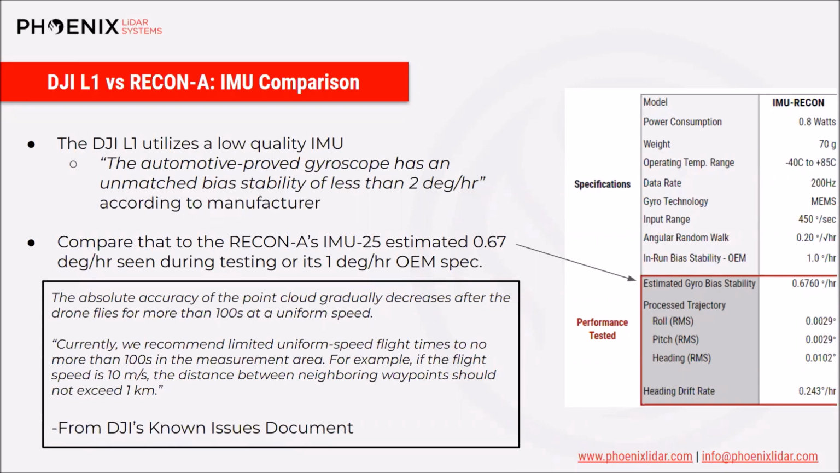For the L1, the estimated gyro bias stability is about 2 degrees per hour, and compare that to the RECON-A's IMU 25, which the OEM spec is half, at 1 degree per hour. So in layman's terms, it's about twice as good. And actually, when we have performance tested it, we have repeatedly gotten 0.67 degrees per hour, so even better than the OEM spec states.